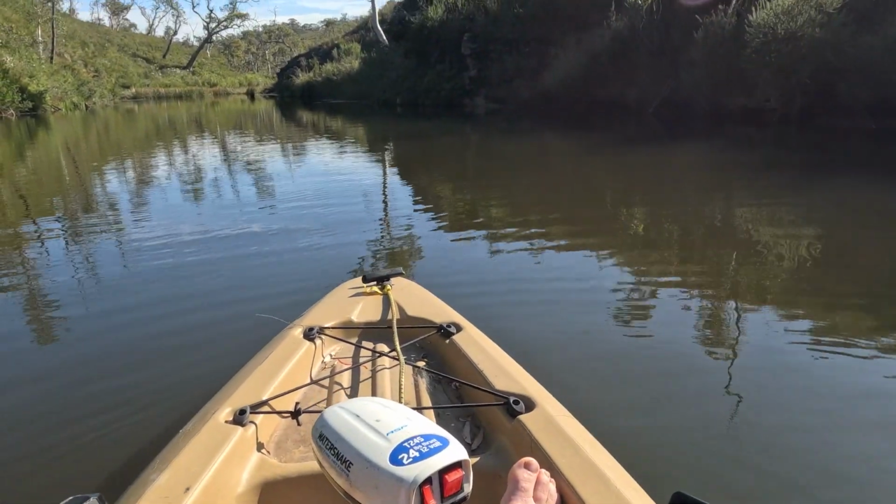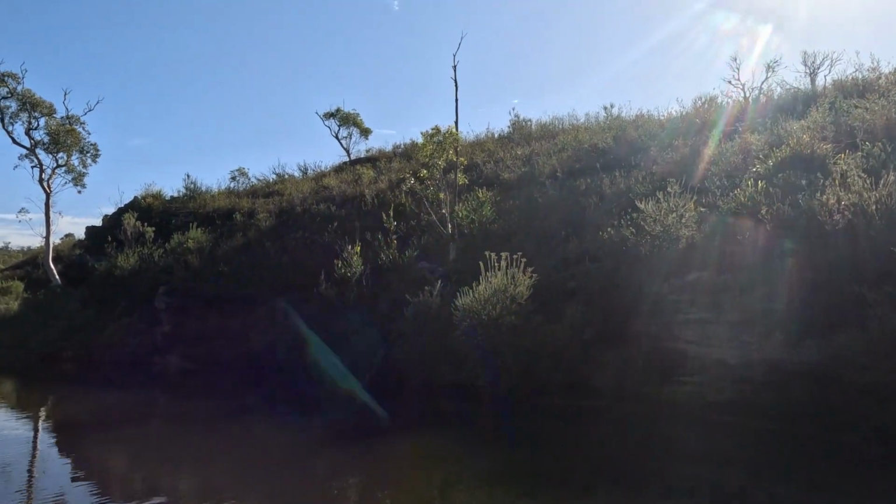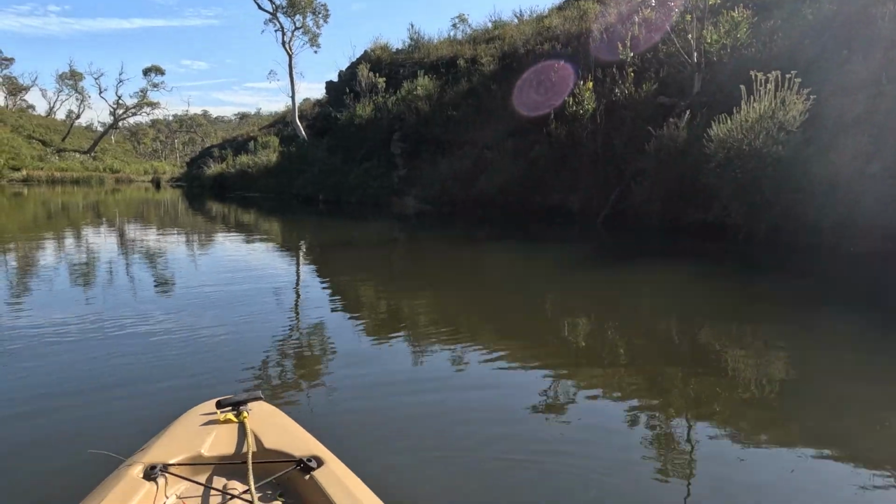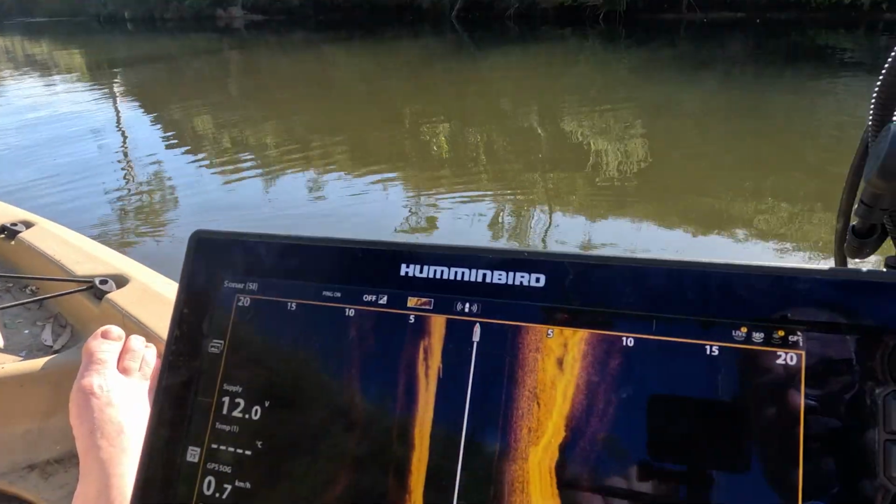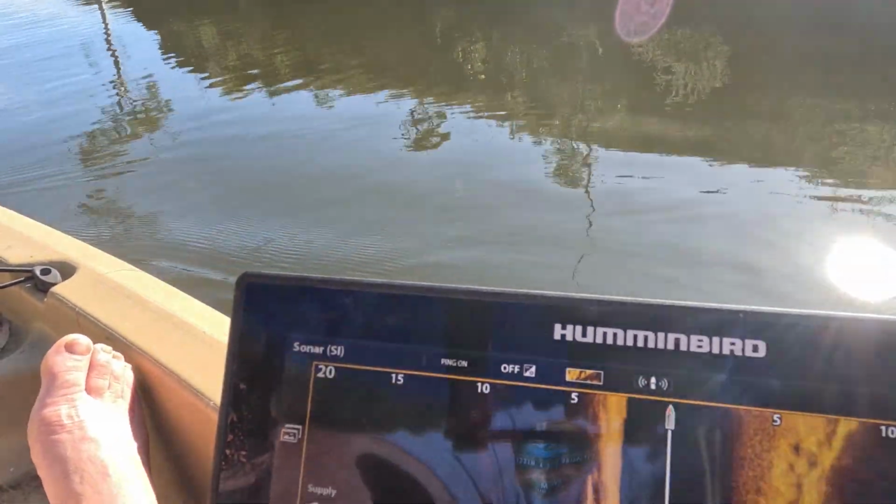You can hear the roadway. So we're not far from the roadway, and you can get a vehicle down that embankment into the water anywhere along here. So it's really important that we spend the time and check everywhere along here.